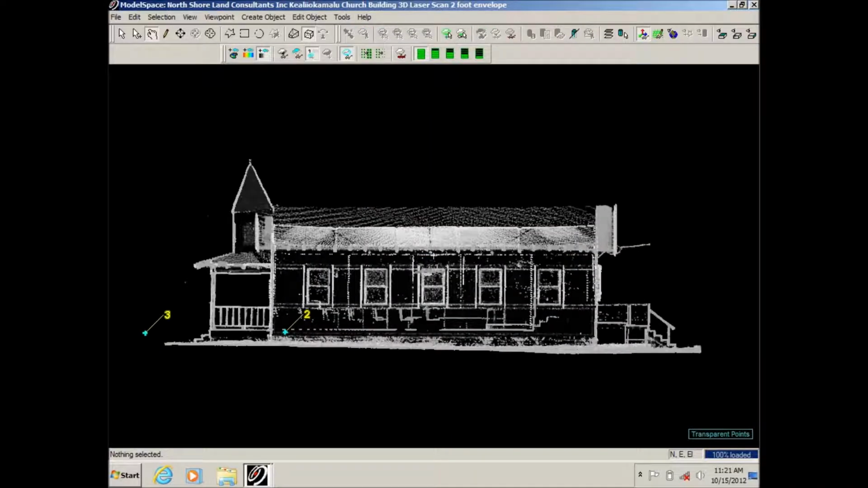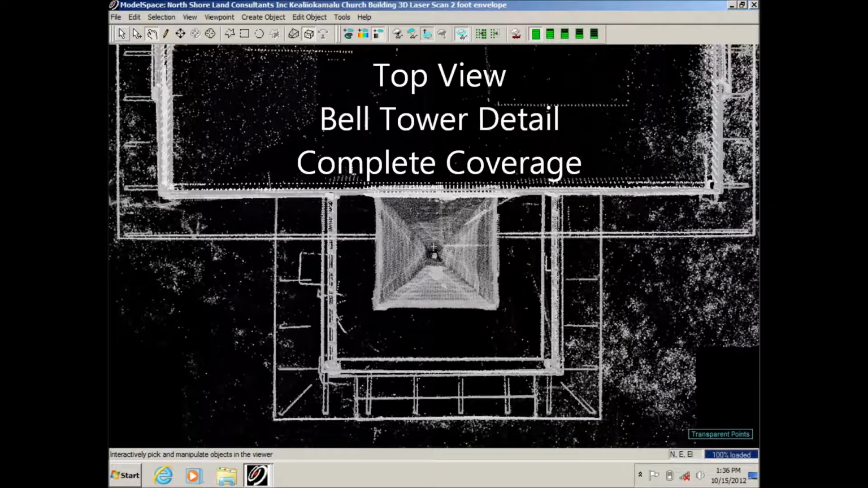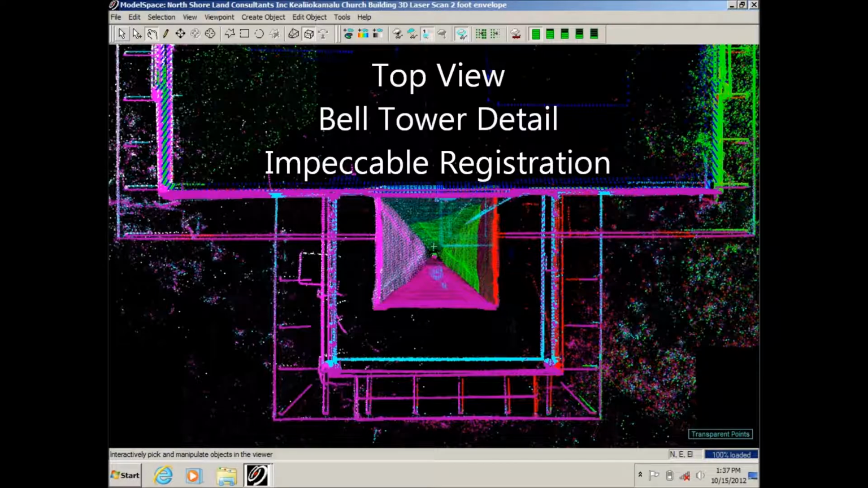A reliable and accurate registered point cloud and its corresponding survey and scan control traverse are the foundations for all client 3D laser scanning deliverables. This is the main deliverable. All other deliverables are built from this registered point cloud.